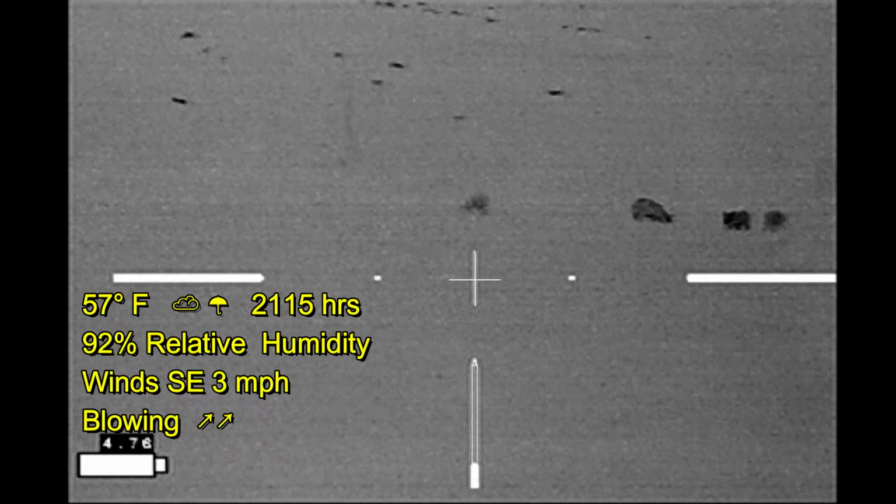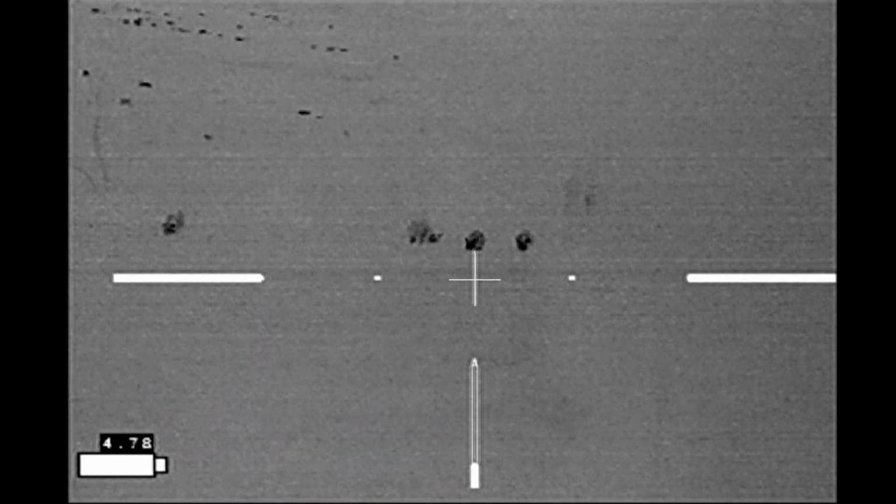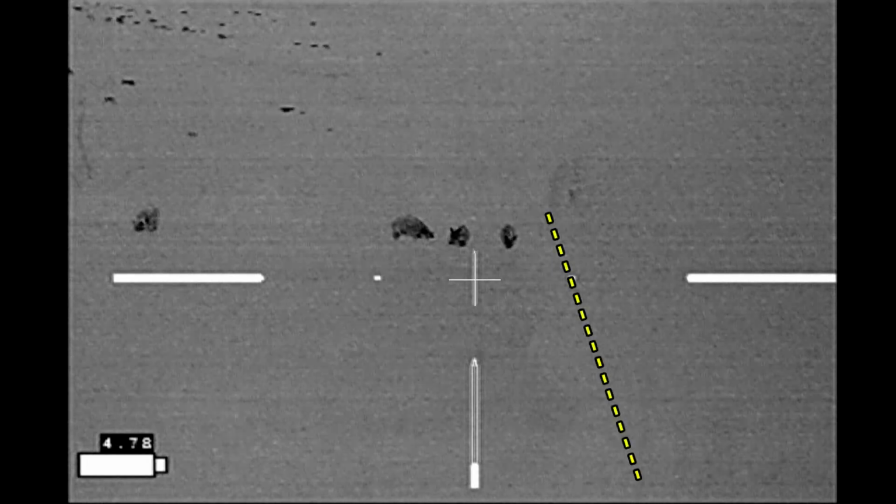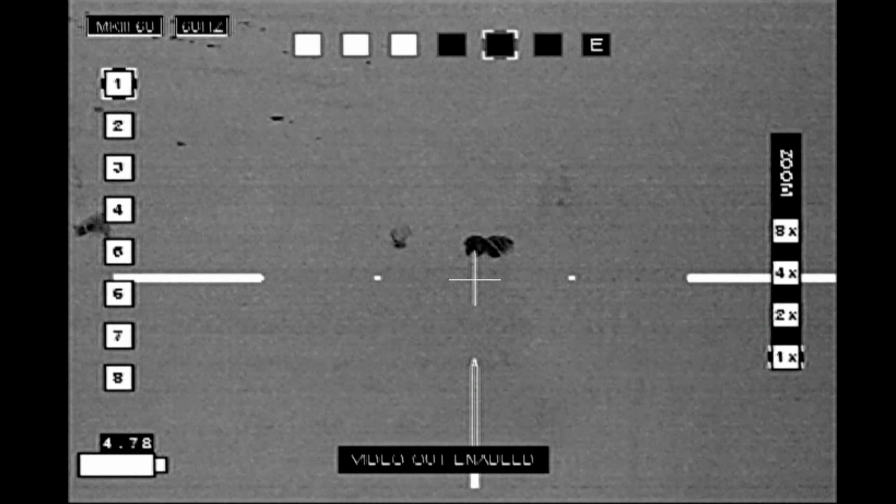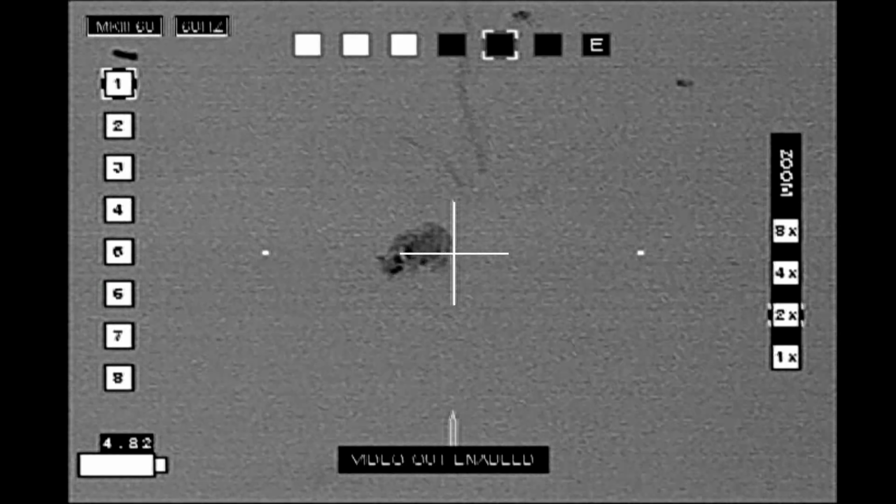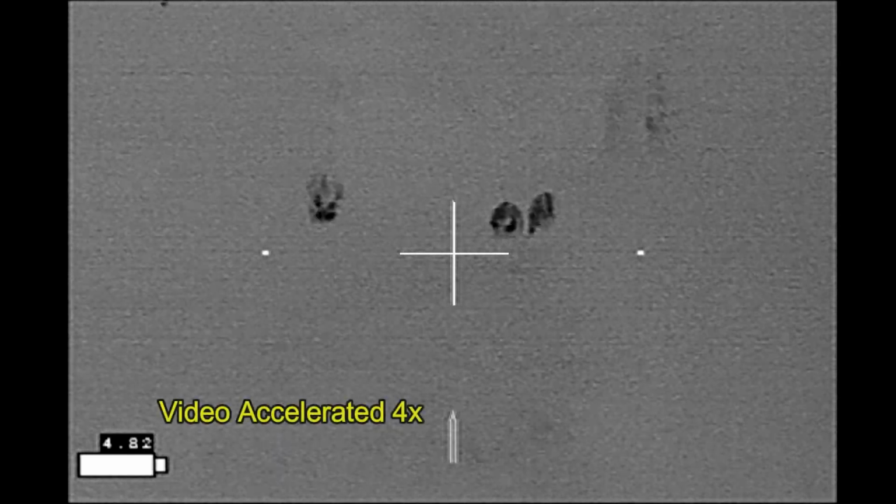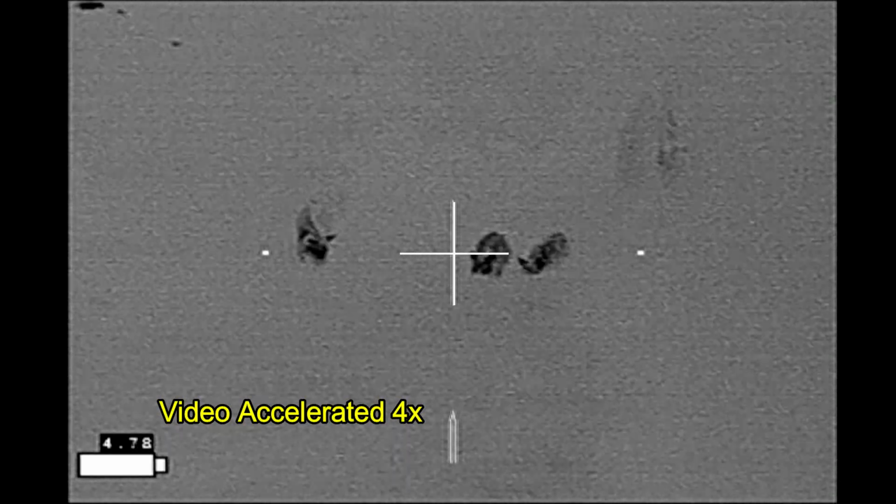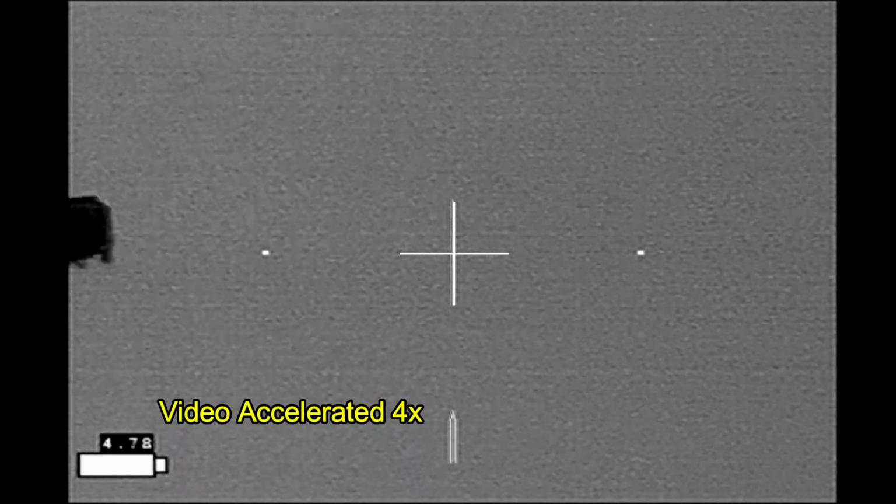Hogs had come in. There was probably 7 or 8 of them. I've now crossed the fence, come around, gotten lined up on the fence line where the hogs are. There's a lot of cattle in the distance on the next property. And I've just got 4 hogs right here. And really my only shot is along the fence line because of the cattle in the distance and also cattle off to the left.